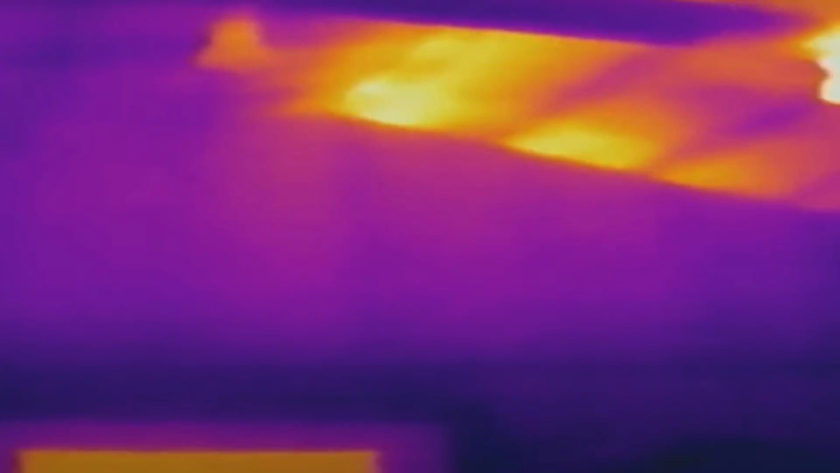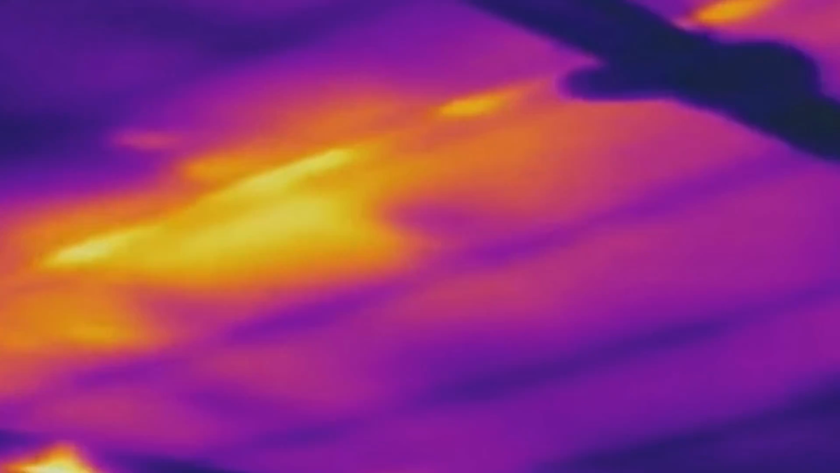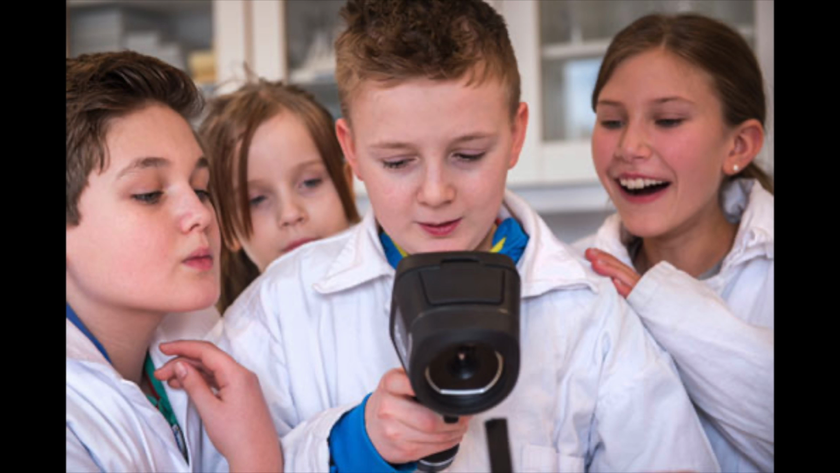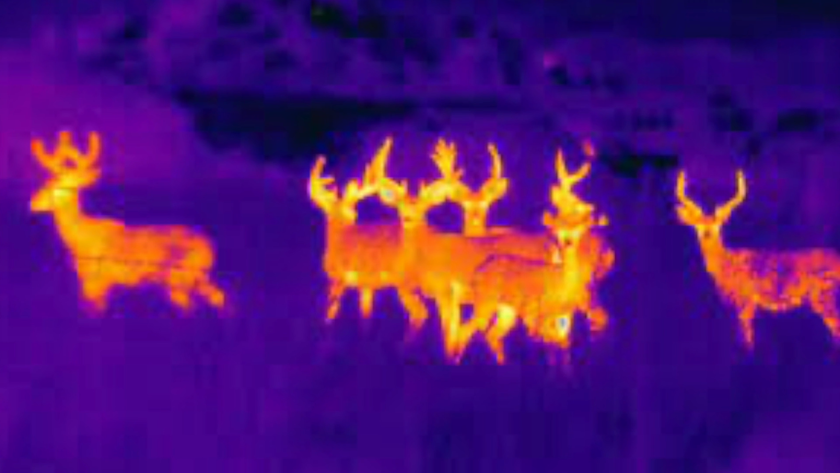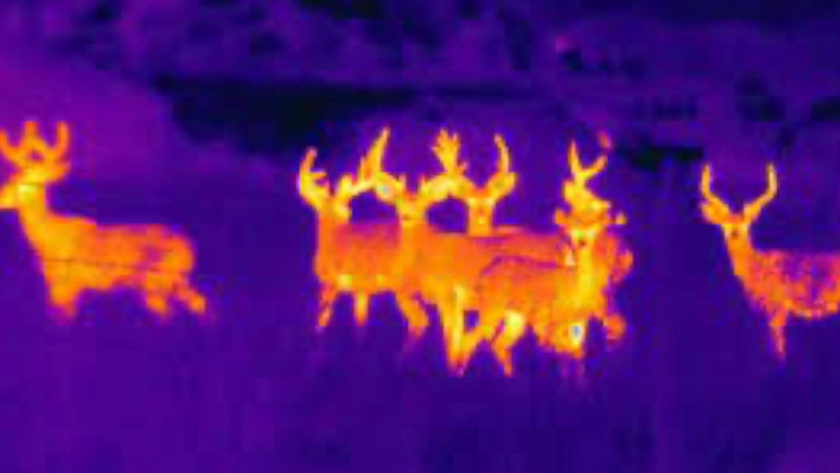But I mean, not just that, this thing has tons of uses for other professions. Tired of looking for your studs? Look no further. If there's any difference in temperature between the outside and inside, you'll be able to see every one. And when it comes to teaching thermodynamics, I think every science room needs one of these because some people are just visual learners. And can you imagine having this thing in the deer stand with you, being able to see if you've got a buck, a doe, or a squirrel coming at you before dawn?